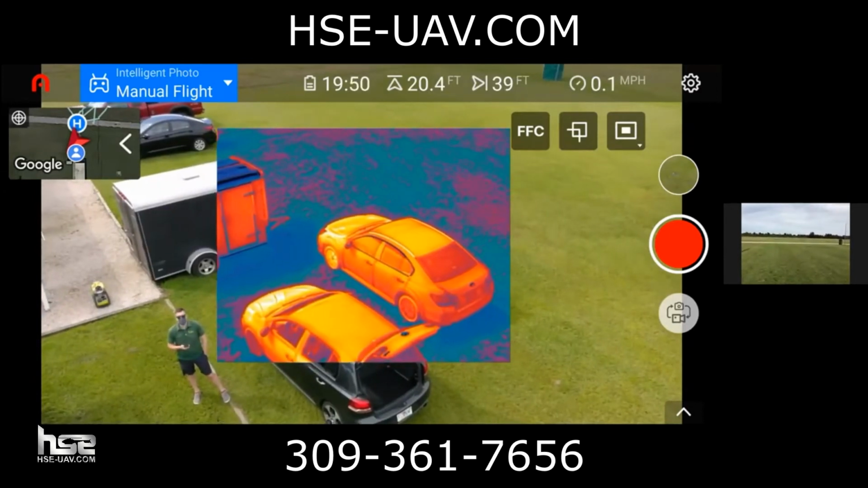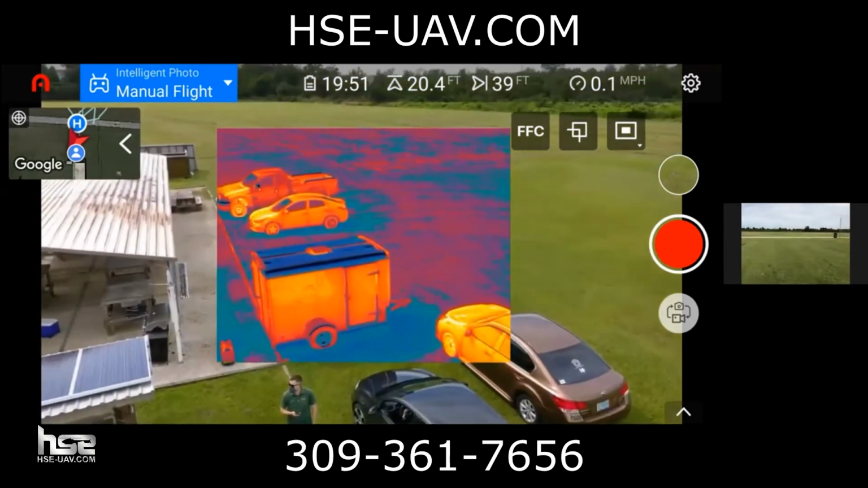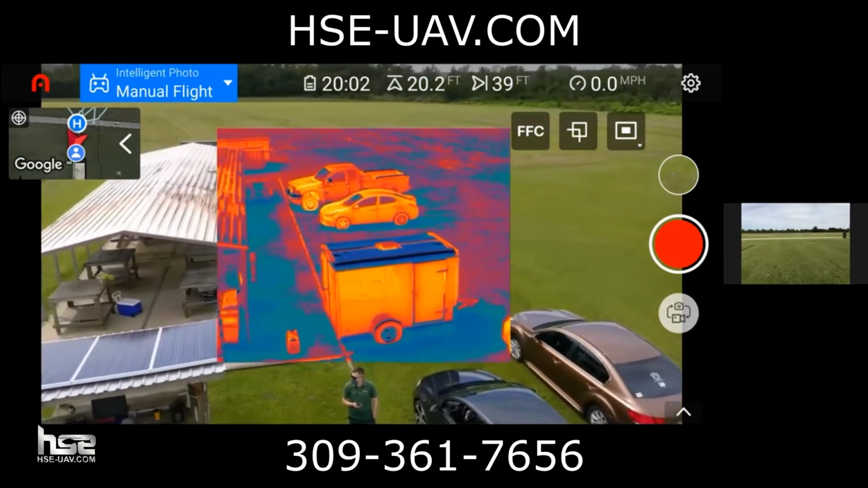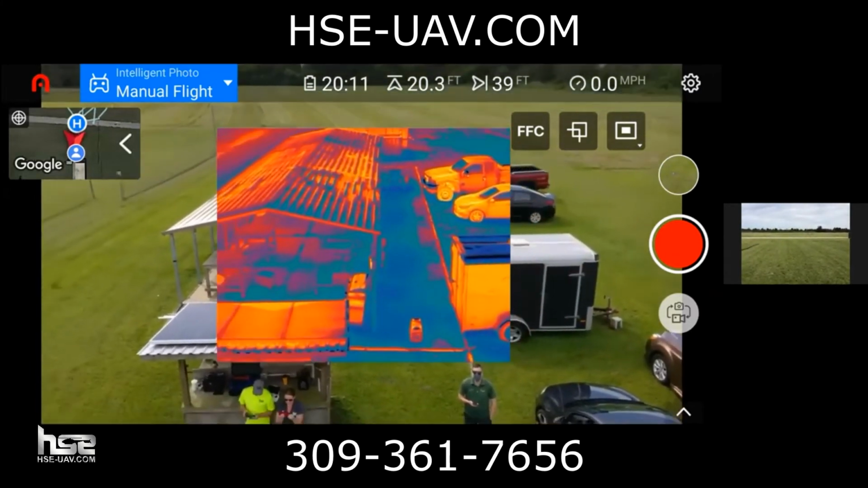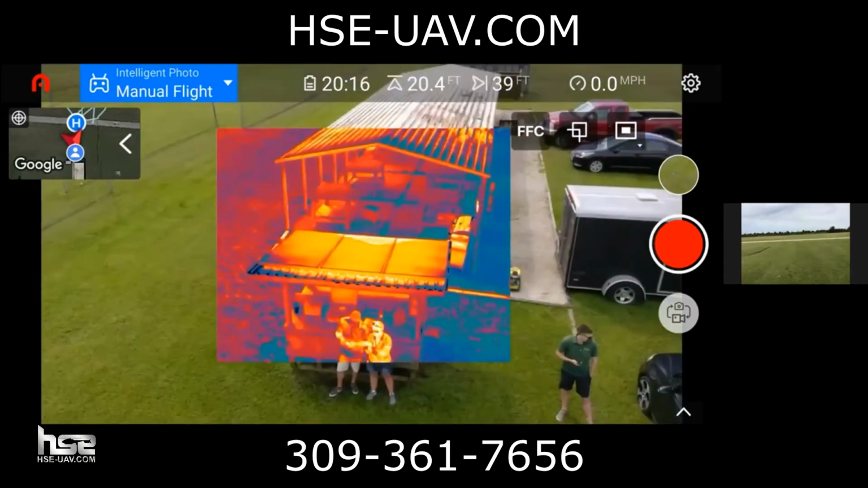Pretty interesting. Didn't you replace my brakes too? That's pretty cool. They're working. My brake pads are good. And again, you can see the motor. Oh yeah, you can really see Ron's truck is hot. A little warmer. There's our solar panel system there. Let's see, those are working. That's cool. There we are again.